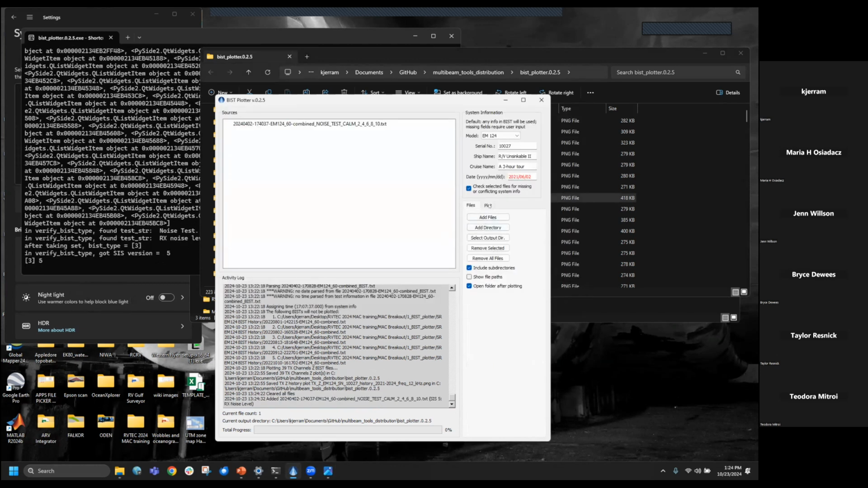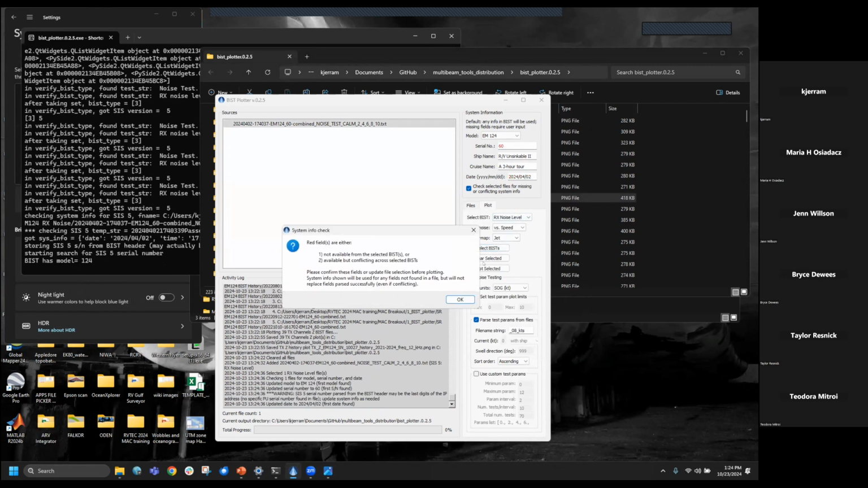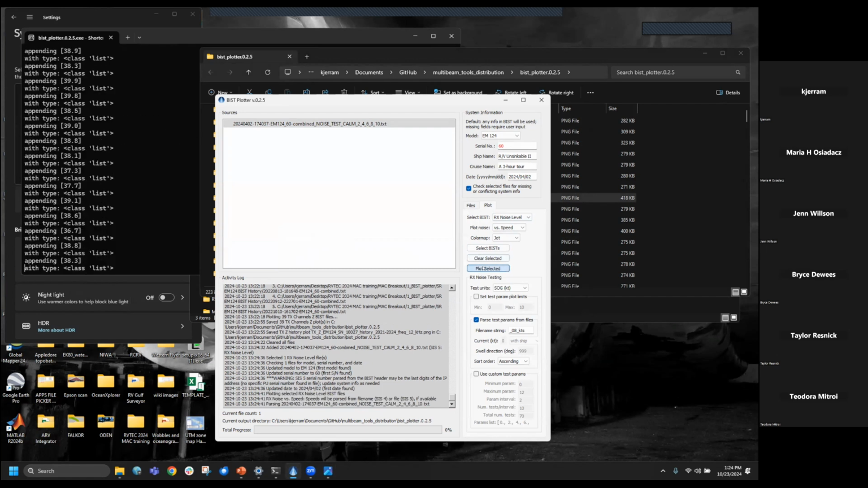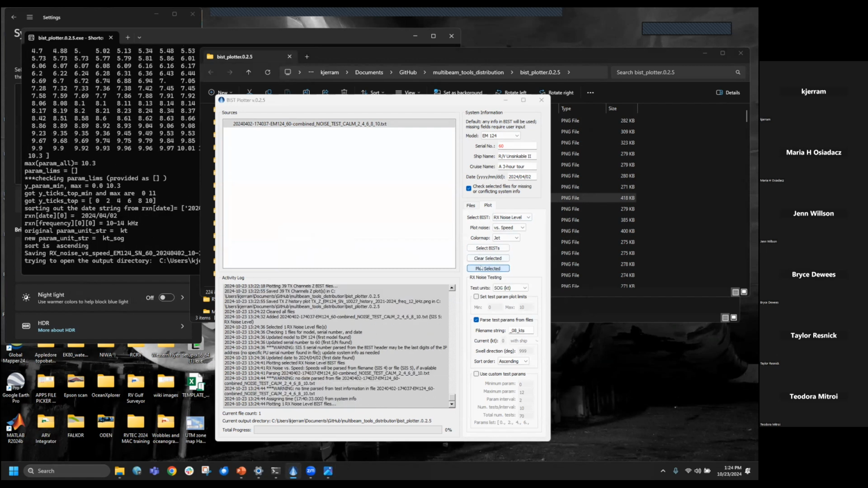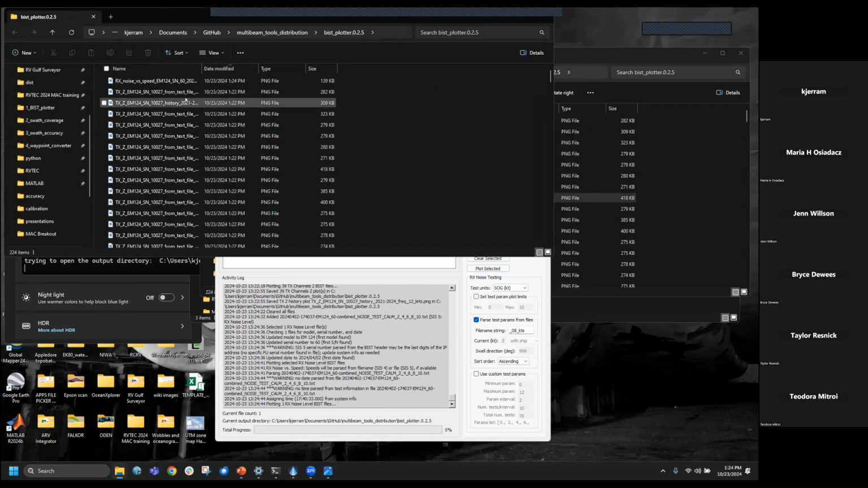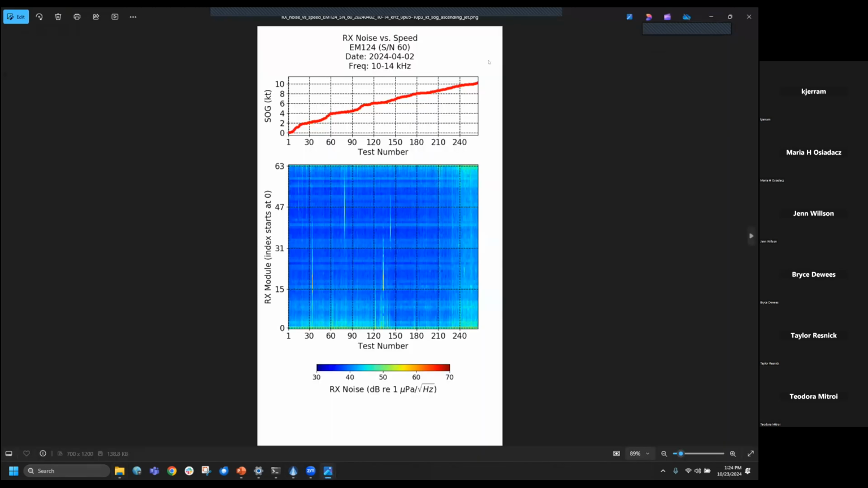So here we have, again, you can just select, it'll scan through any files you've loaded, pick out the ones that are suitable for the kind of plot you want to make. And then if we've lived a good, clean life, it will show up with an RX noise speed test. And here's a very quiet system.